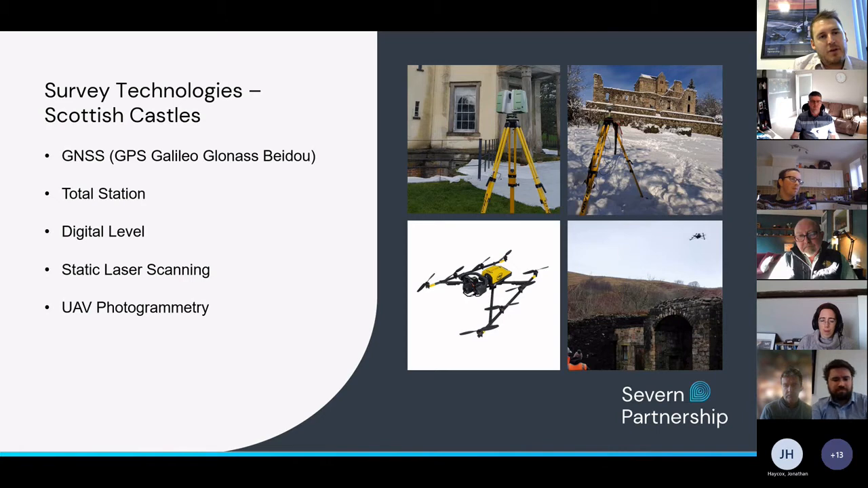The control would have been traversed to give us a high accuracy XY position, and then we added level information using a digital level. So this is getting sub-millimeter levels for each of the control points. And then we use that control network to adjust our laser scanning data to.